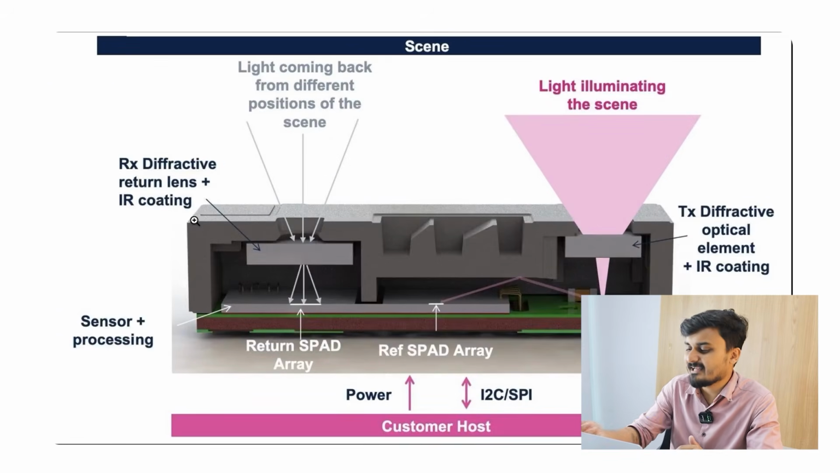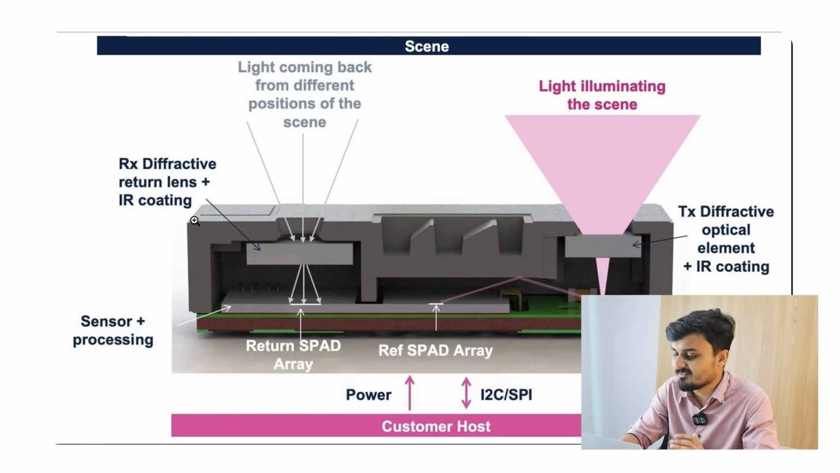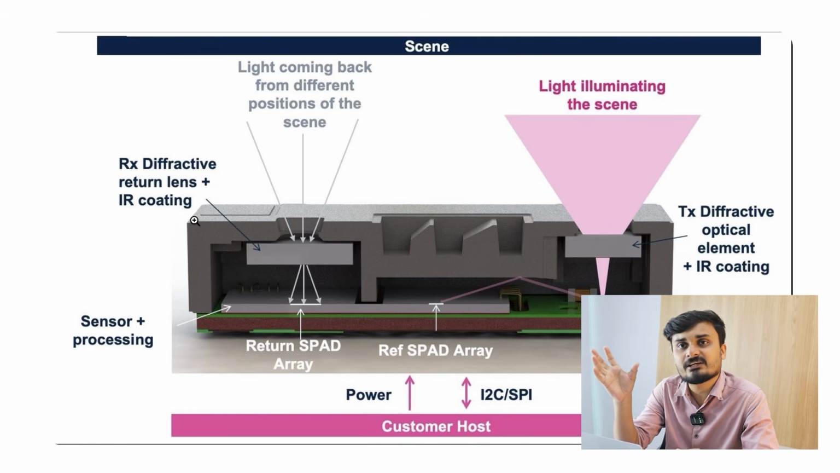So this VCSEL emitter is basically a very low power consuming laser, and this part provides a 63 degree field of view, which is very important. How it works, if I go to the next slide, you will see the VCSEL. From there is an optical element that is showing the IR light, and from there we are getting a 63 degree field of view.